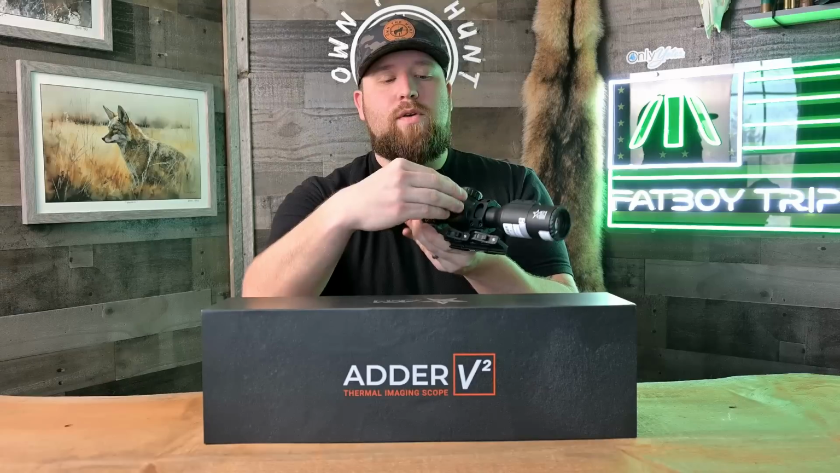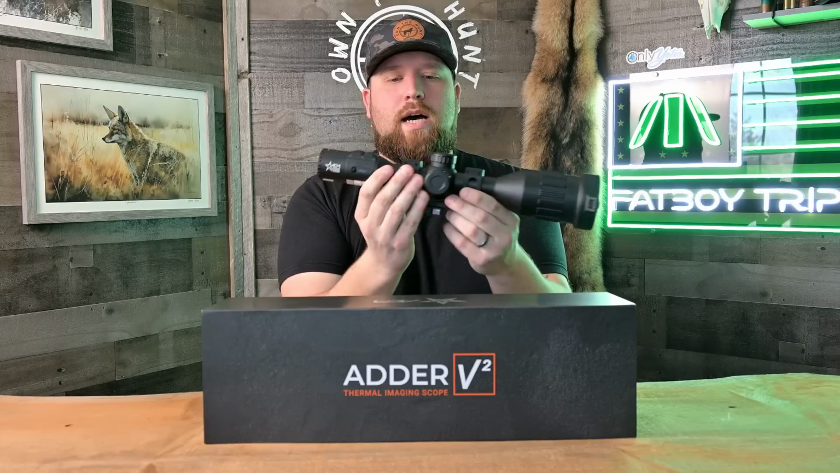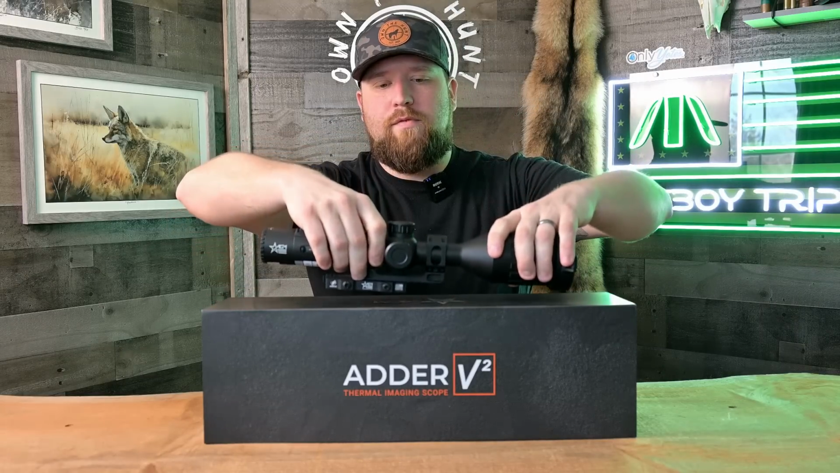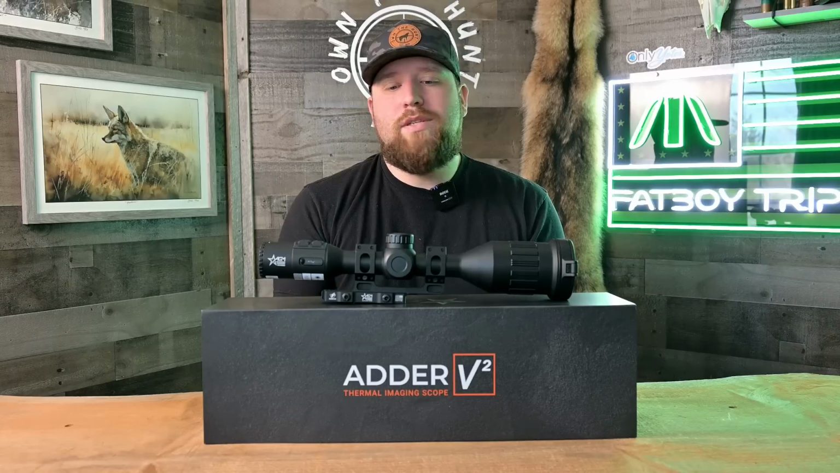So between the two, you're going to get around 7 hours of runtime, I would say. And that's pretty solid given a 1280 scope. The internal battery is going to last you probably 4 of those hours, and then you're going to get the rest from your 18650 battery. Scope does come with two 18650s, which is awesome, so you do get quite a bit of runtime with this scope. No real issues there.